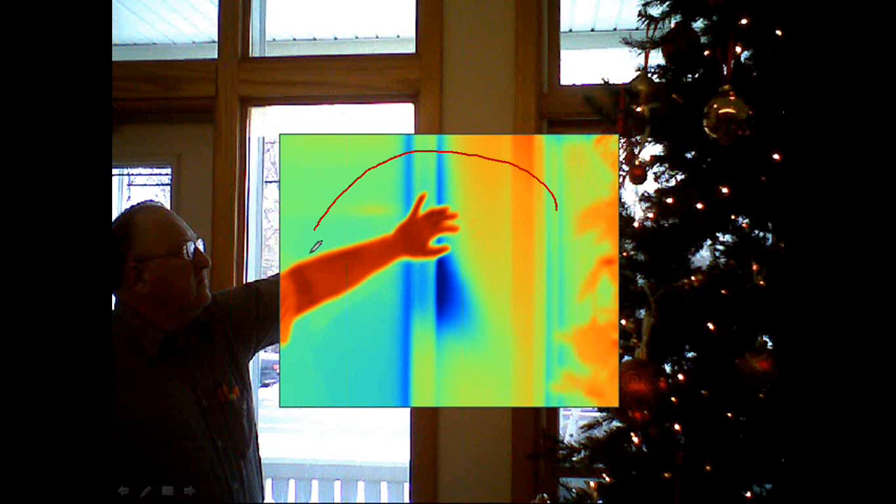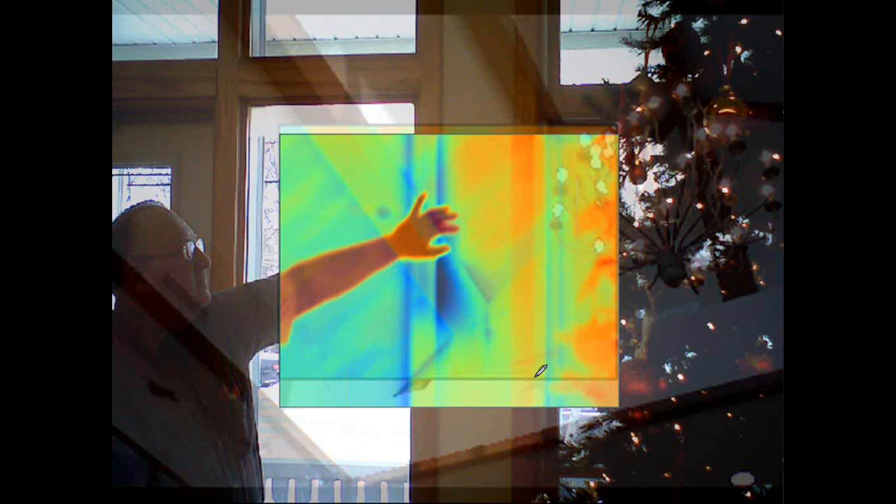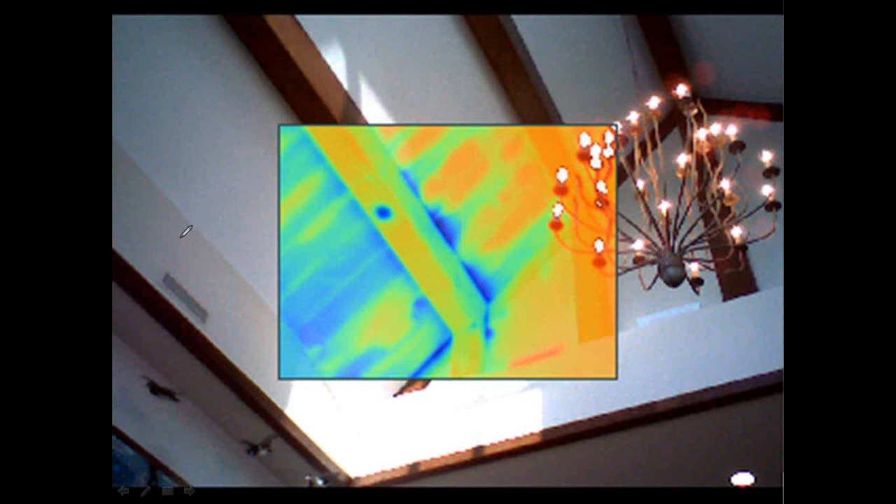There was a Ronald McDonald House in Minnesota where we have some cold air infiltration behind the window frame in that particular image. Here was an application, again, wind on the north slope. This wall, the ceiling structure is facing north. There was about a 10-mile-an-hour wind. We're seeing that positive air pressure out there actually forcing cold air in around cracks and crevices.